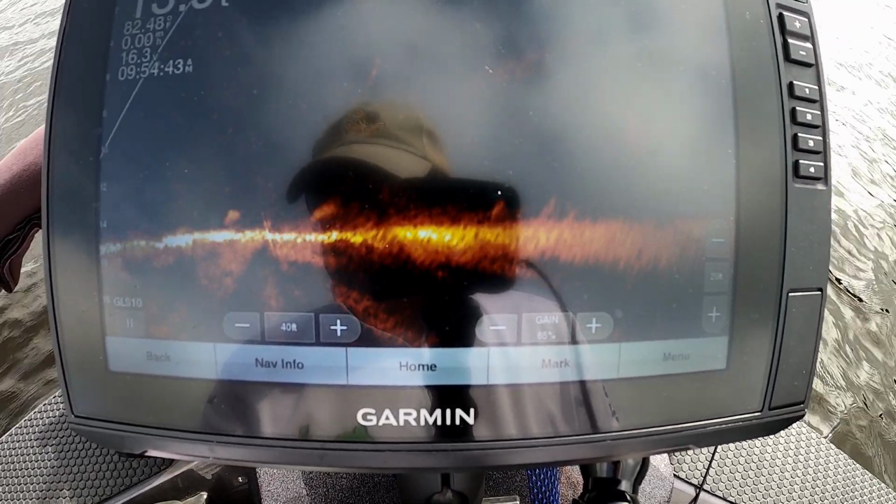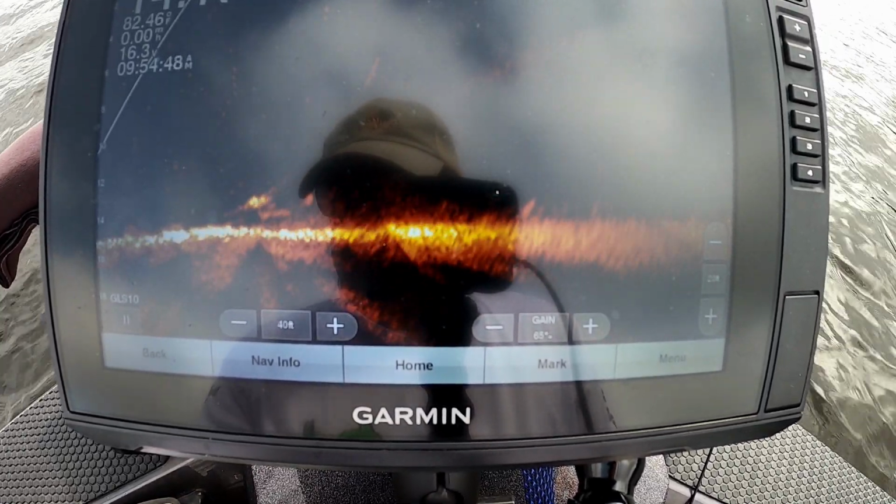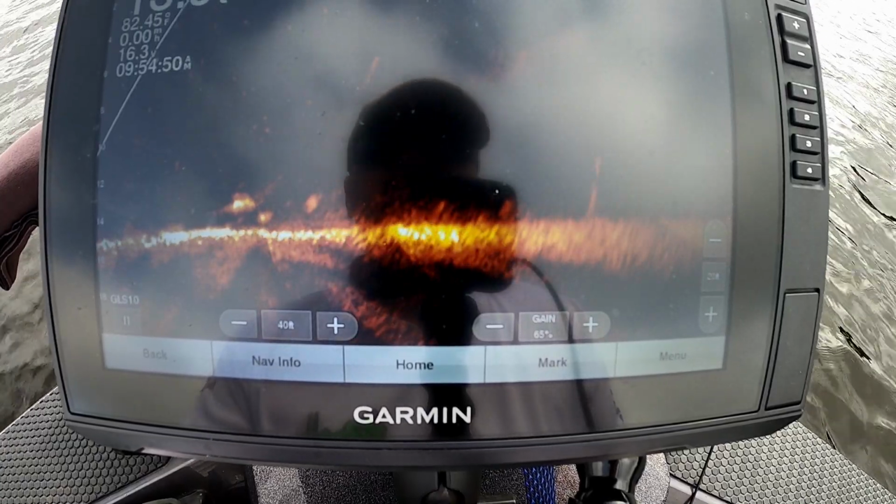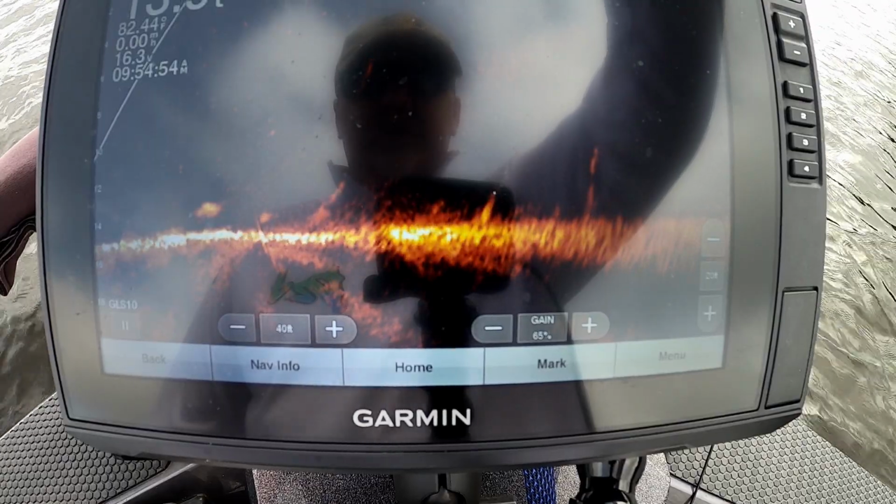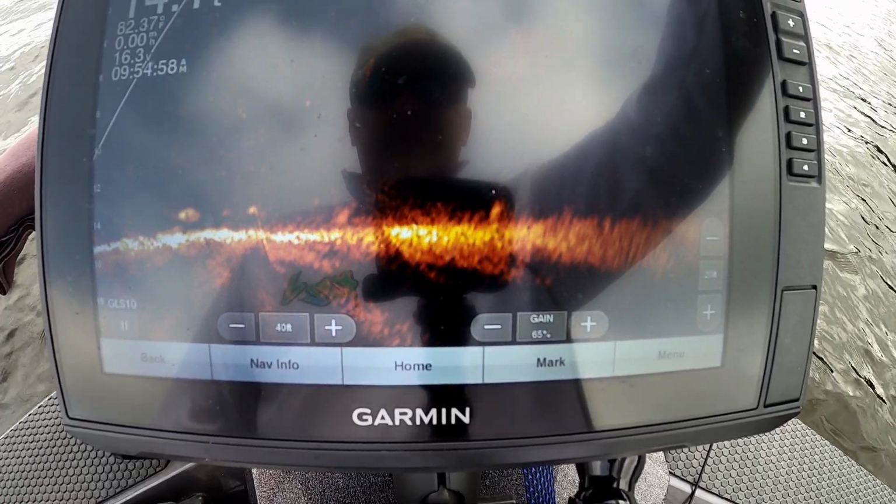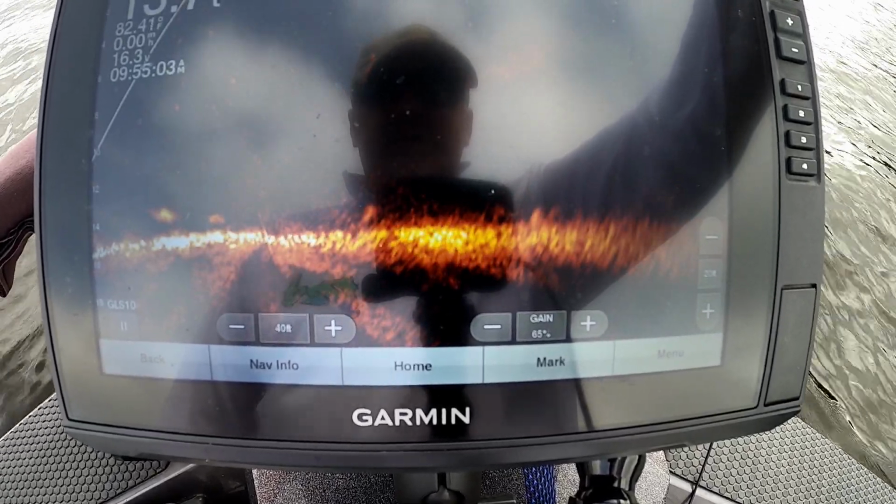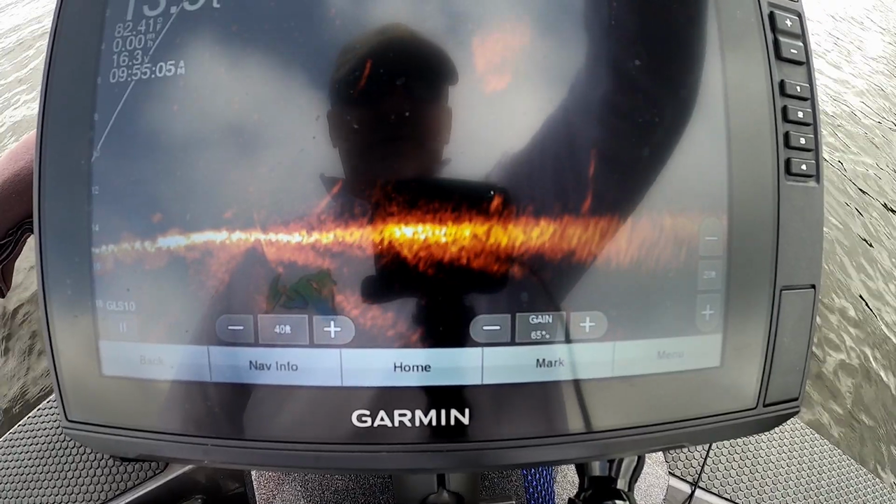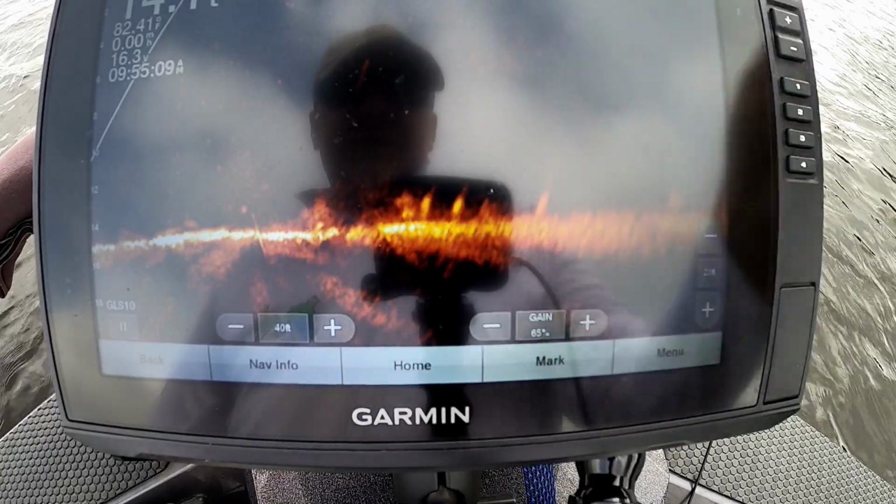Alright, we're going to go to Schooling Blitz. We're going to give it 2 clicks up and we're going to turn it on. Let's see what happens. Alright, so it is on. There's some fish down there. So bass, they're not schooled up as tight as other fish. They're just kind of milling around on the bottom down there. Let's see if we can get some on the screen. There's a little batch of them right there.